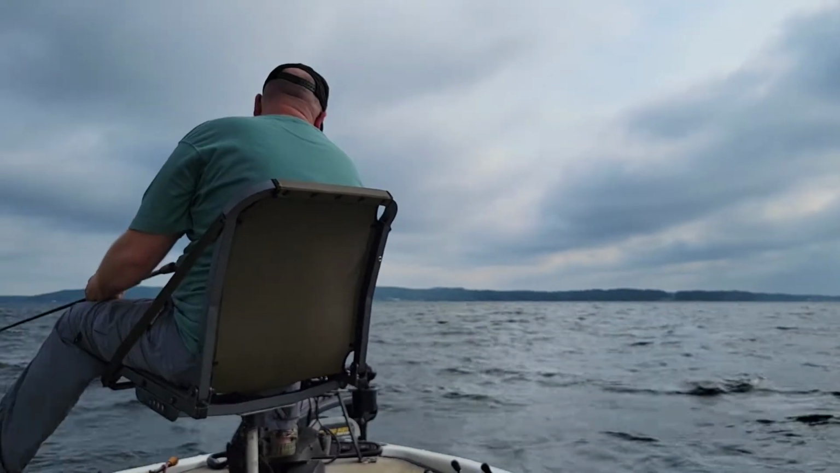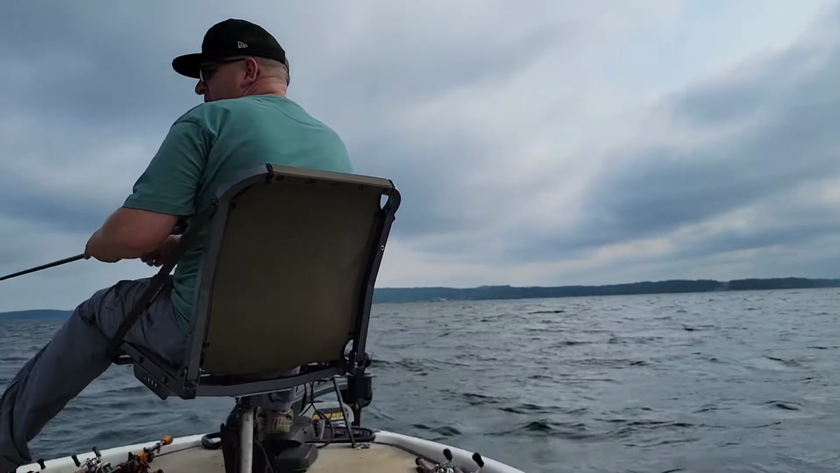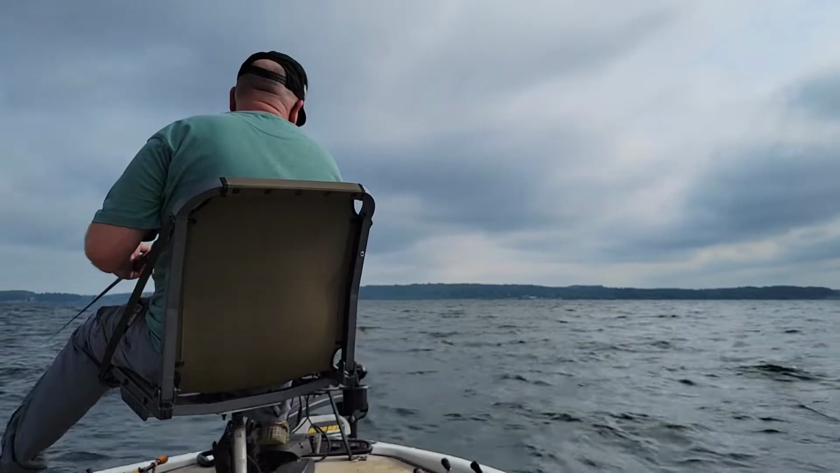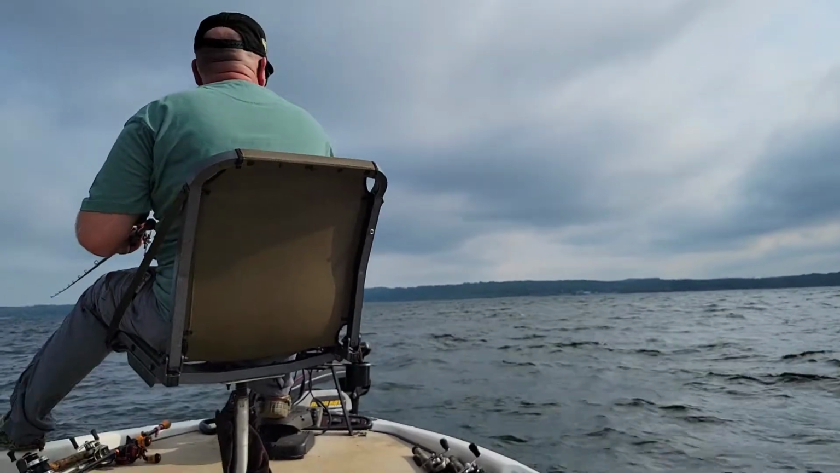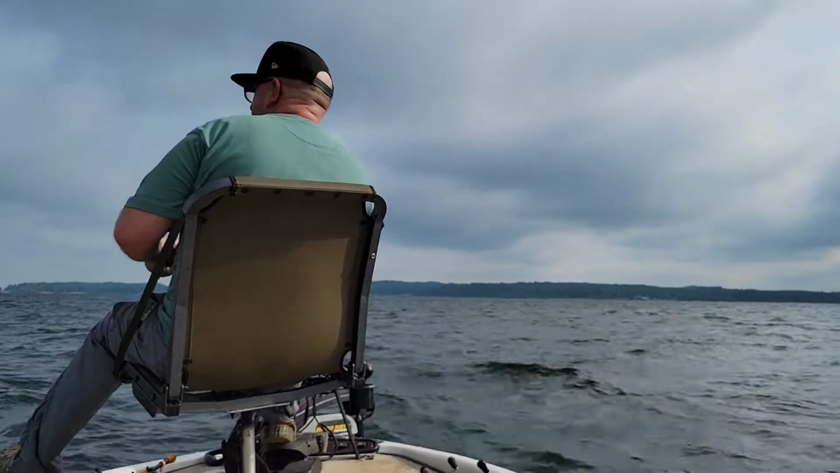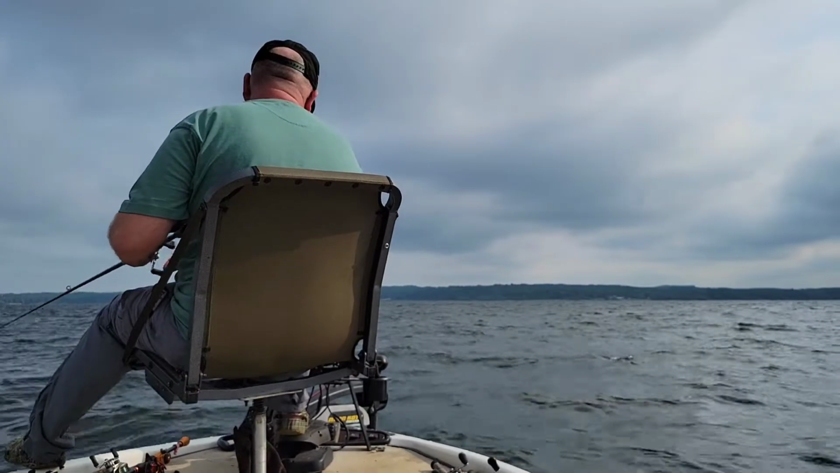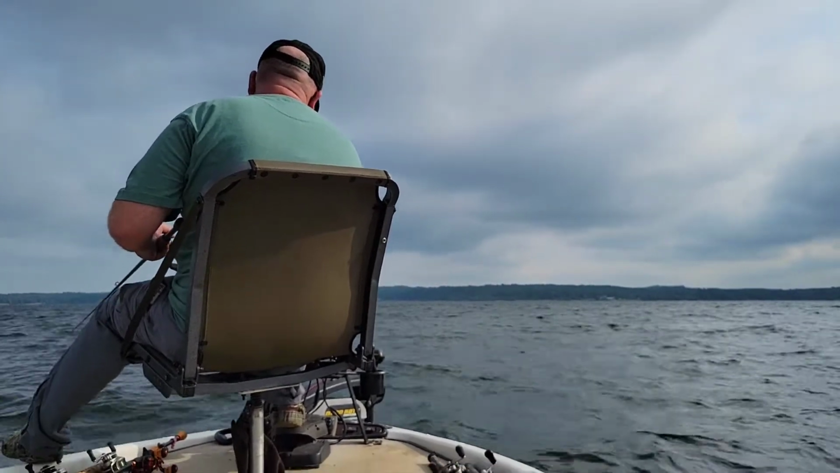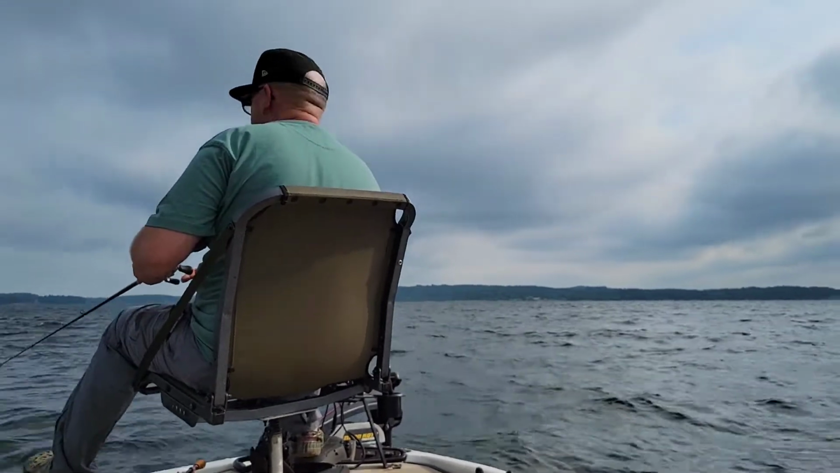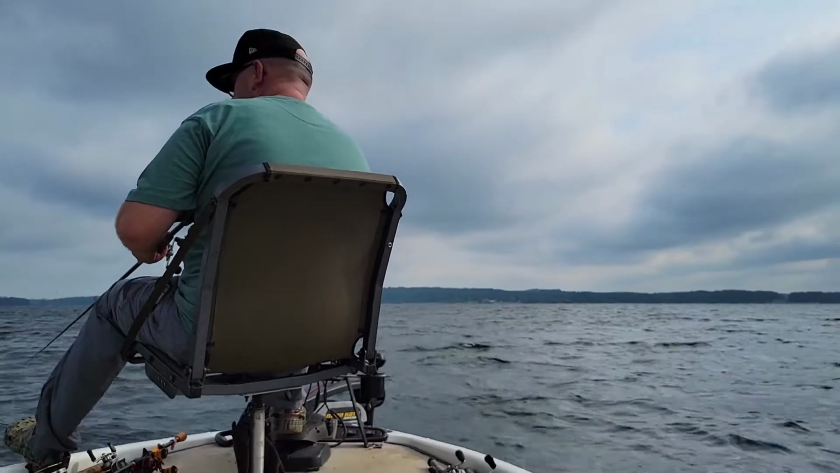I was messing with the live scope, and I had been crappie fishing, and it was tuned up for crappie and brush piles, and I had to crank up, I think it was color gain. And to crank up the color gain, I could see my lure a lot better. When you're fishing straight down, too much color gain on those brush piles kind of makes them blurry, so you kind of got to cut it back a little bit.